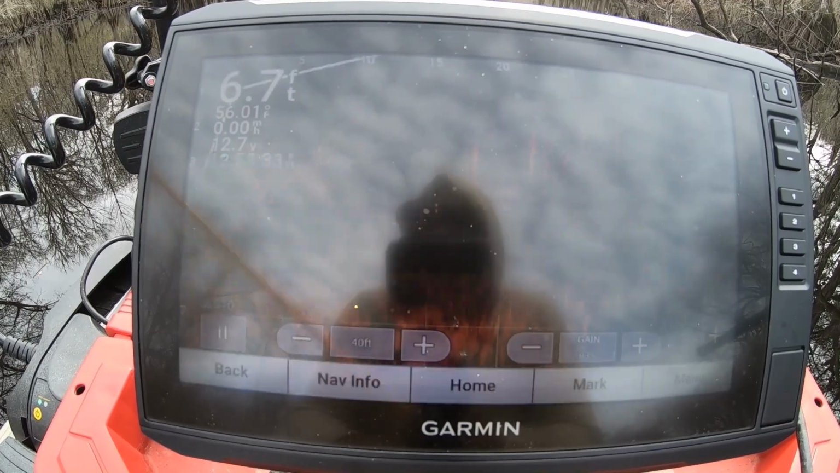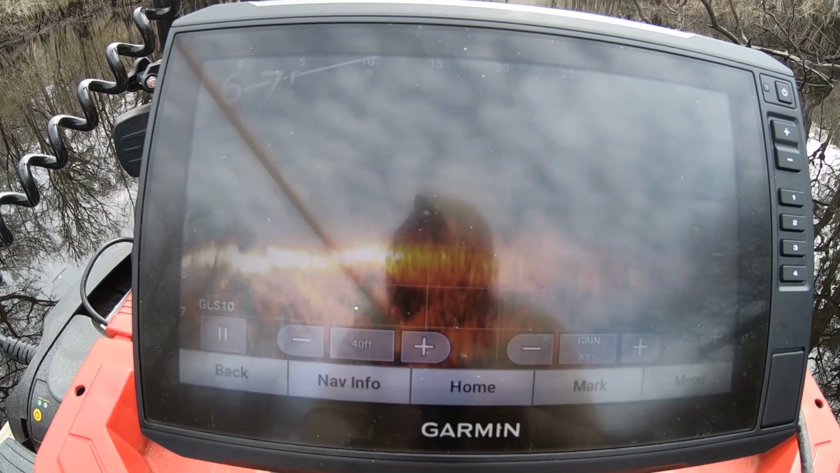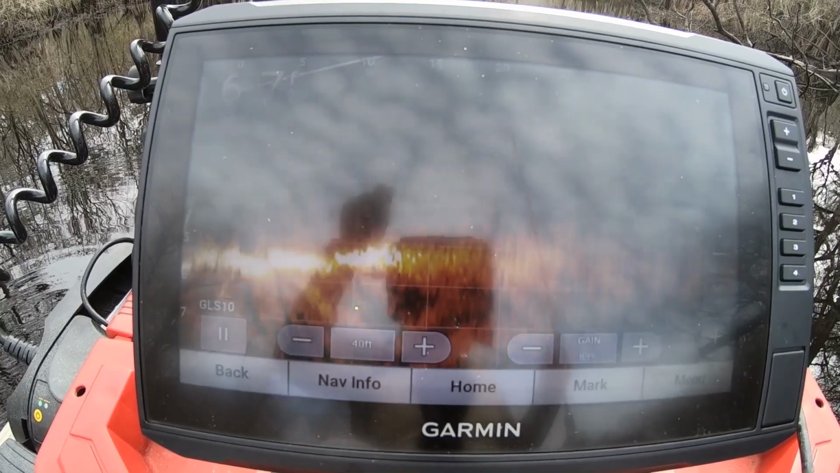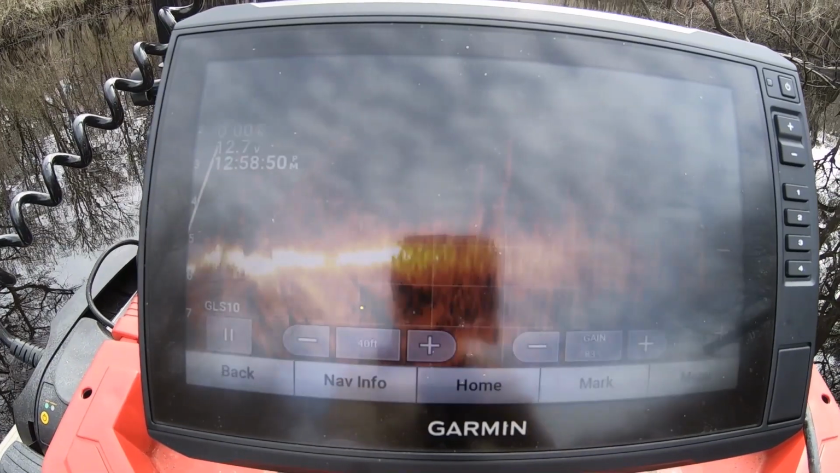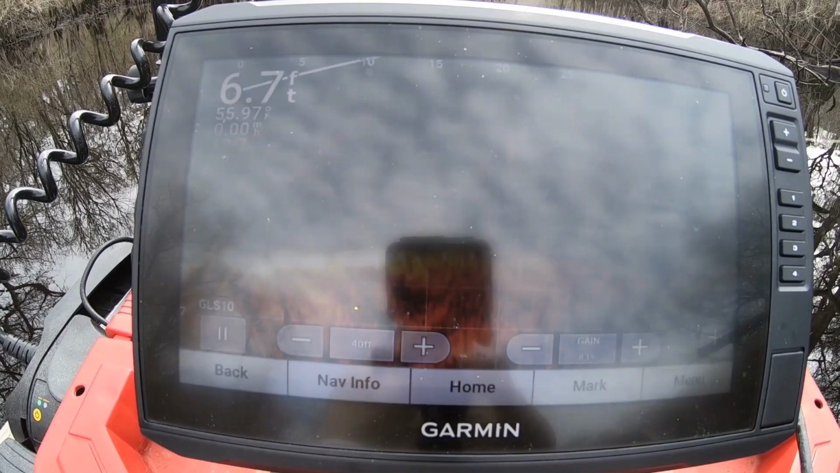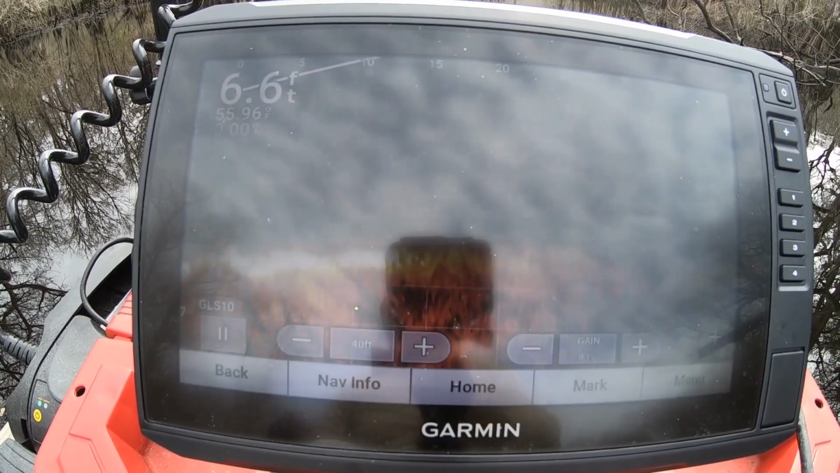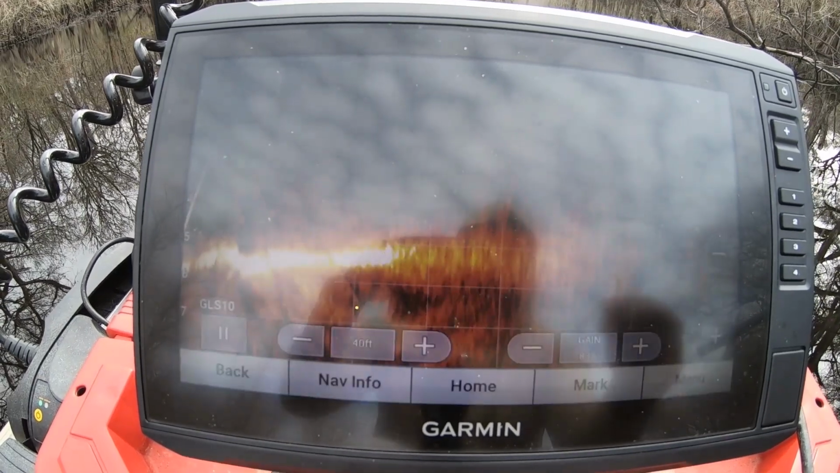I'm starting off with a bobber and a jig. I'm gonna see if the fixed deck will kind of work in this situation, but if not, I'm gonna just do the long jigging pole, and you know how that go, without spooking the fish. One, two, three.